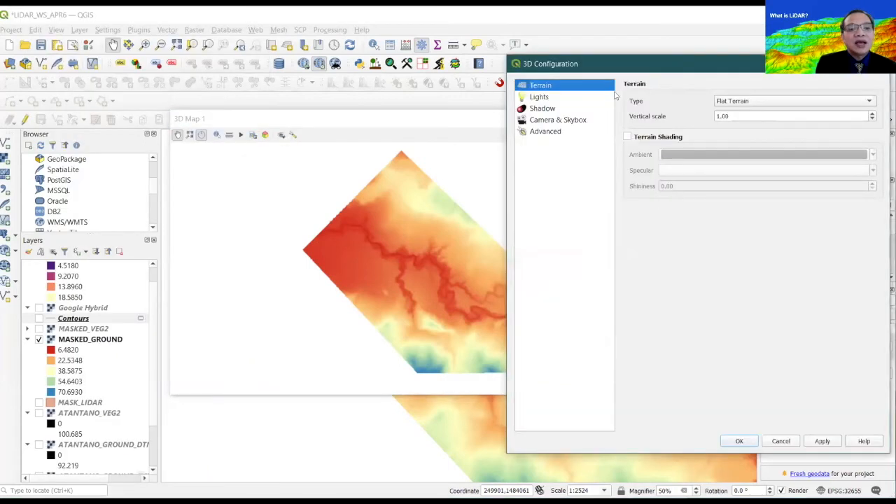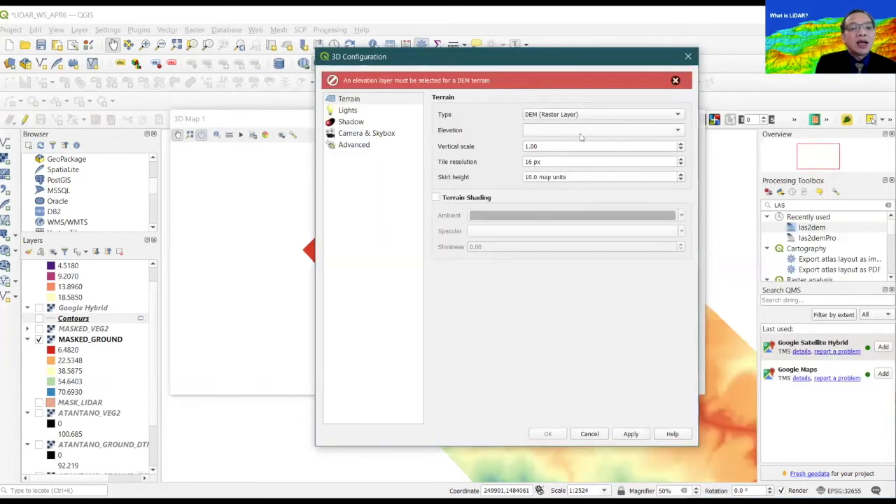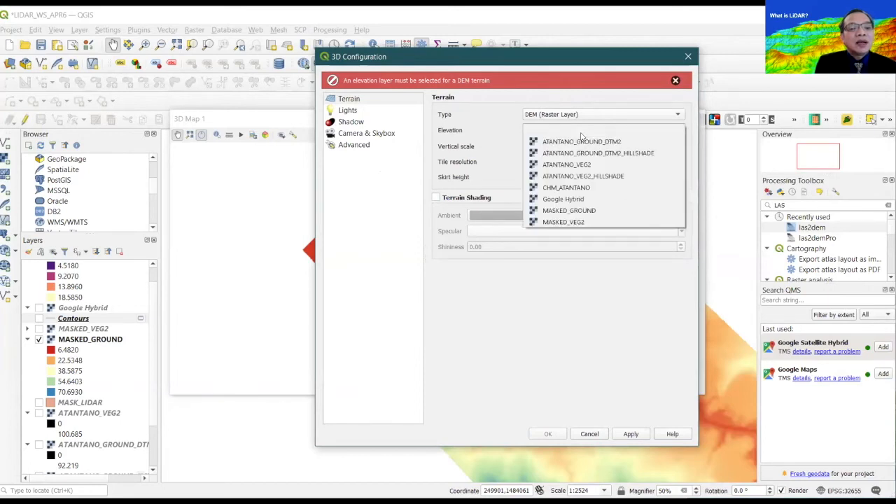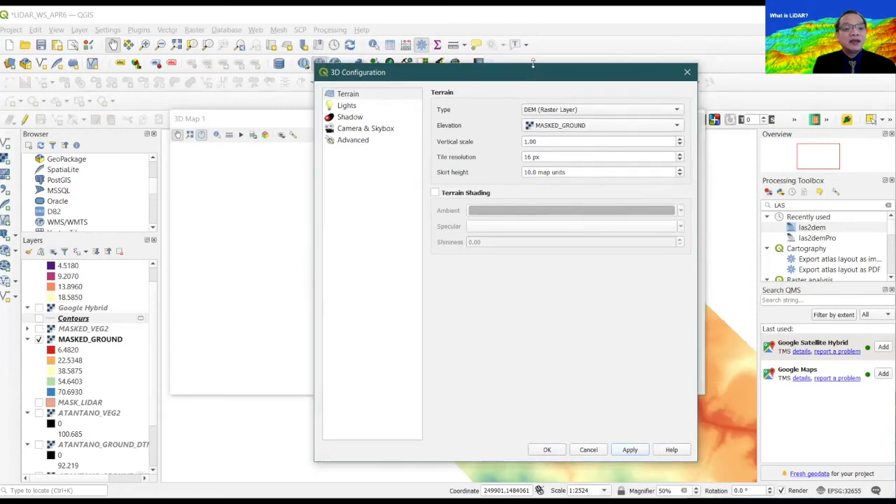So if I am to manipulate this information even further, I will use DEM as a display type and use the ground elevation data raster, which I converted from LAS into a TIFF file, and use that as a display.